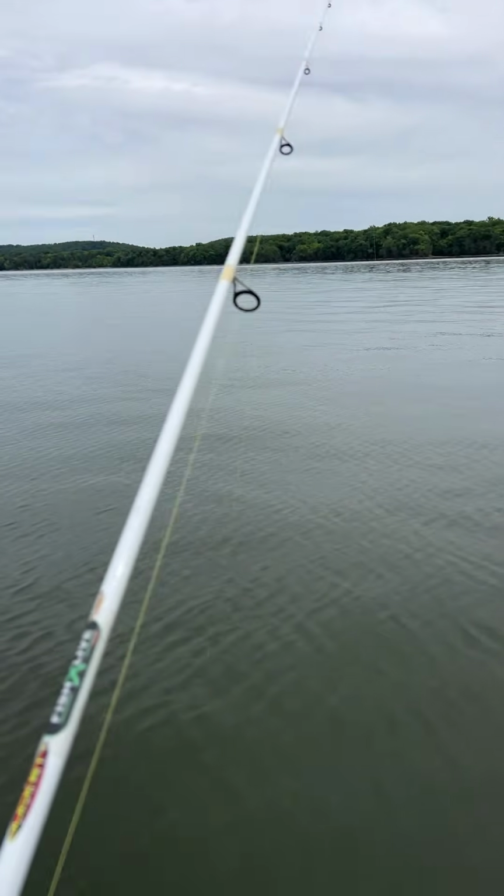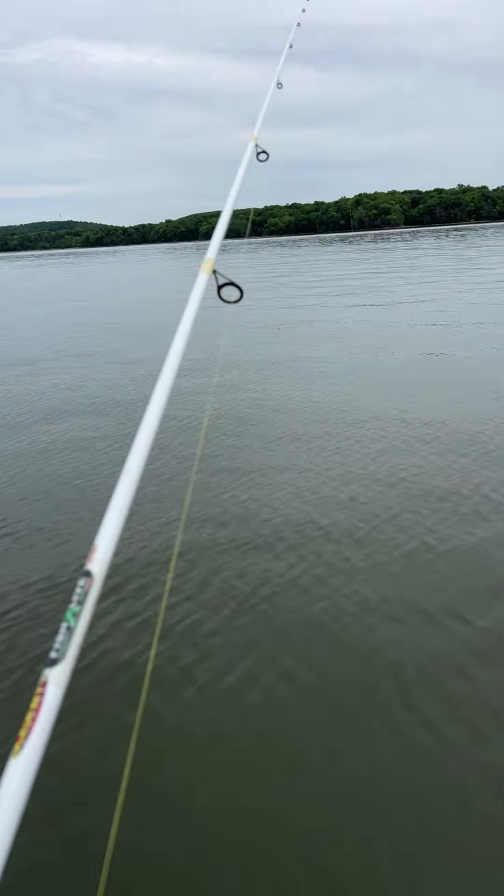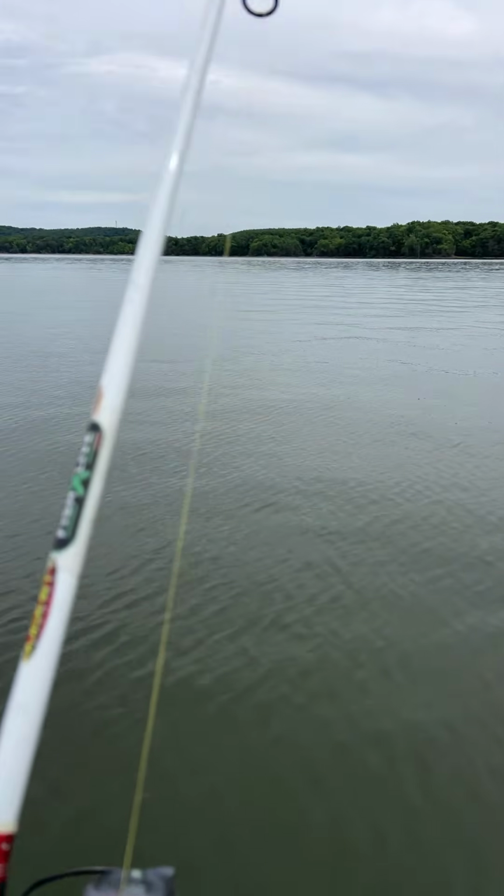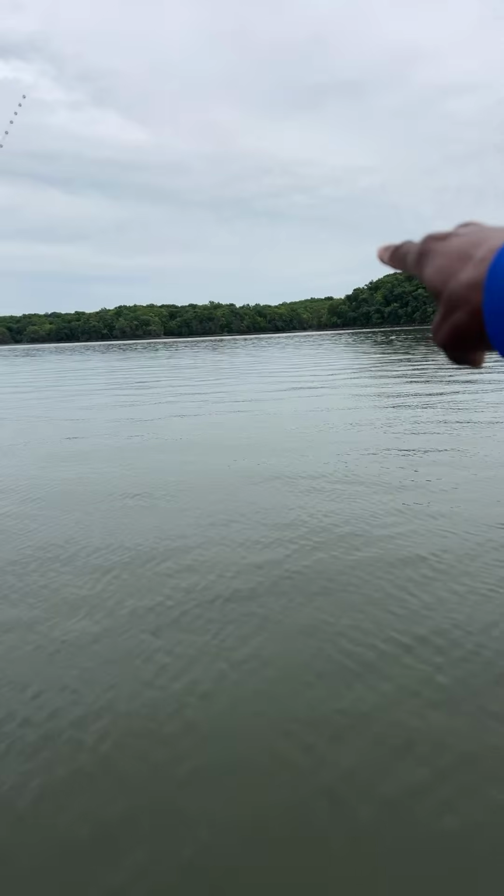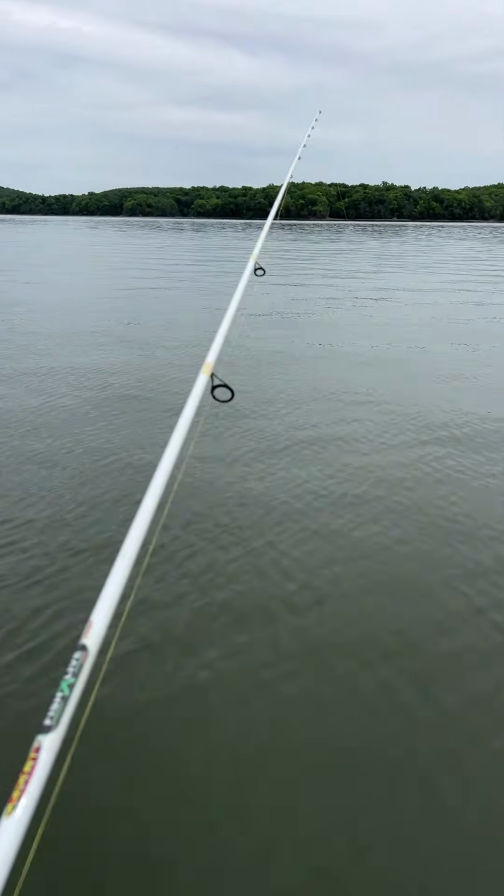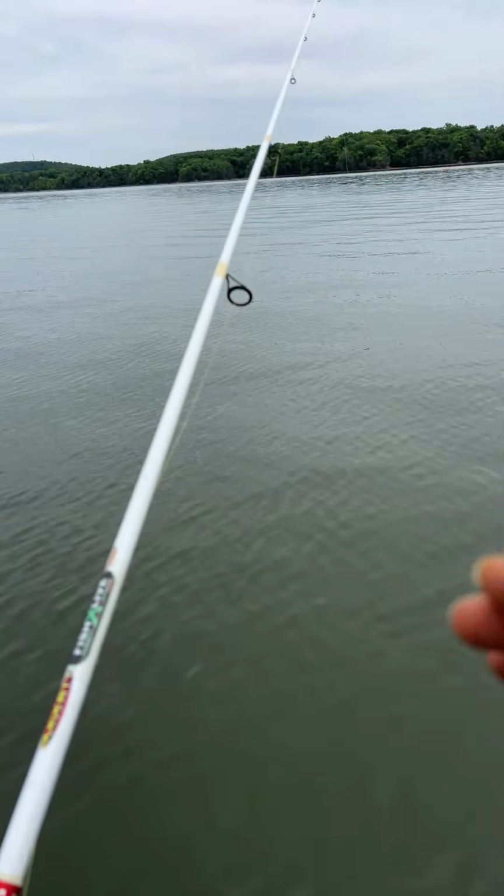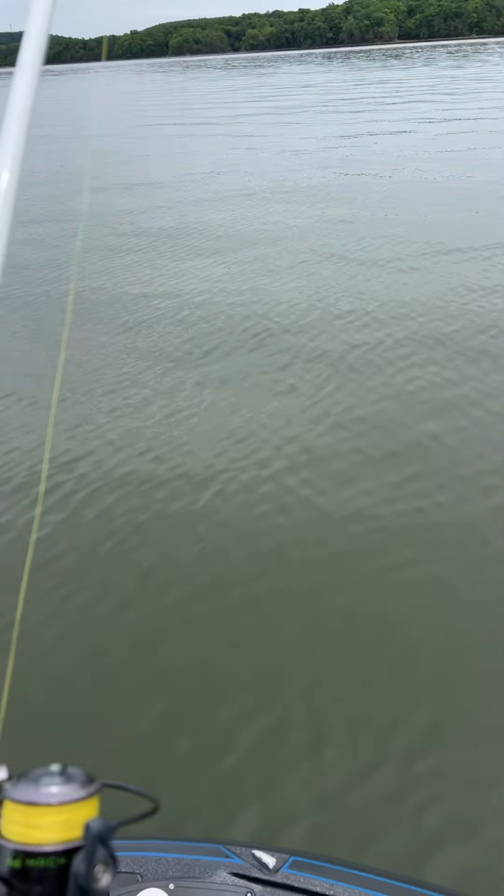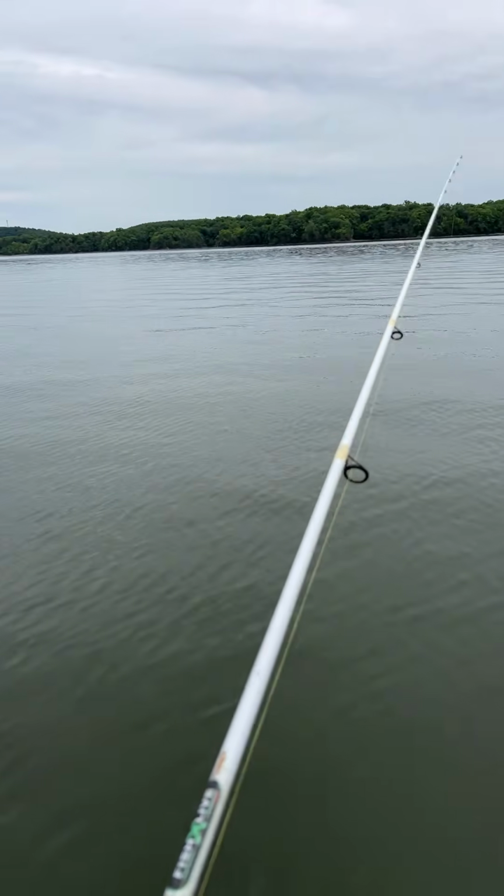So my biggest bass that I've ever caught, and it's funny you'd ask because this is the lake that I caught it on. It was 8 pounds, 7 ounces. Actually it was just right over there where I caught it. 8 pounds, 7 ounces on a crankbait. It put up a good fight.